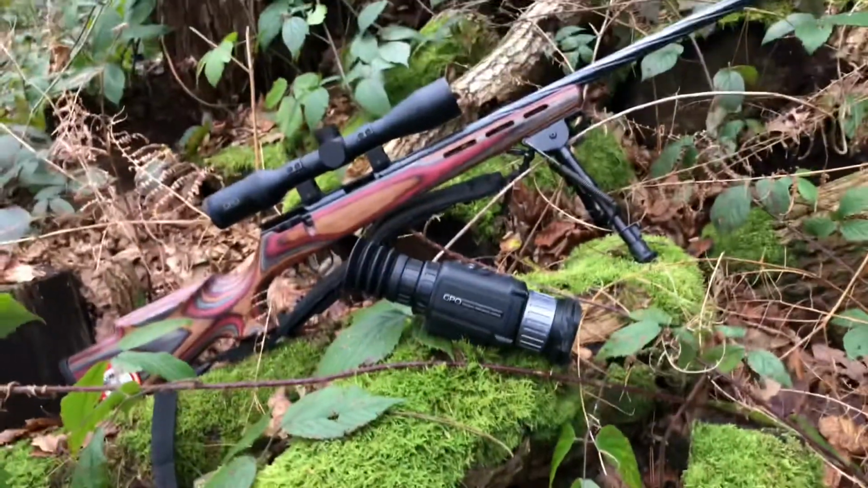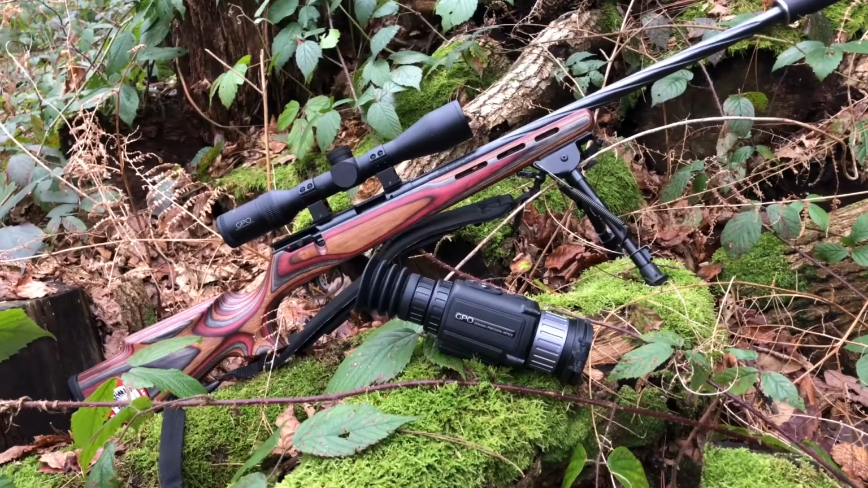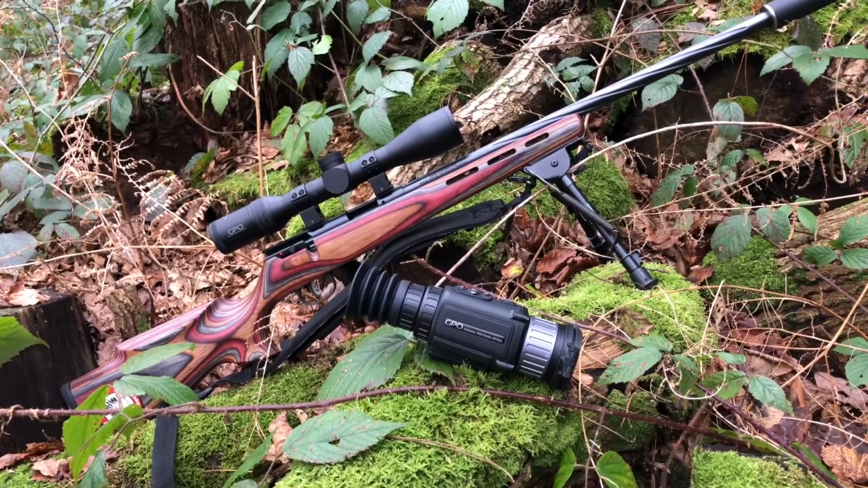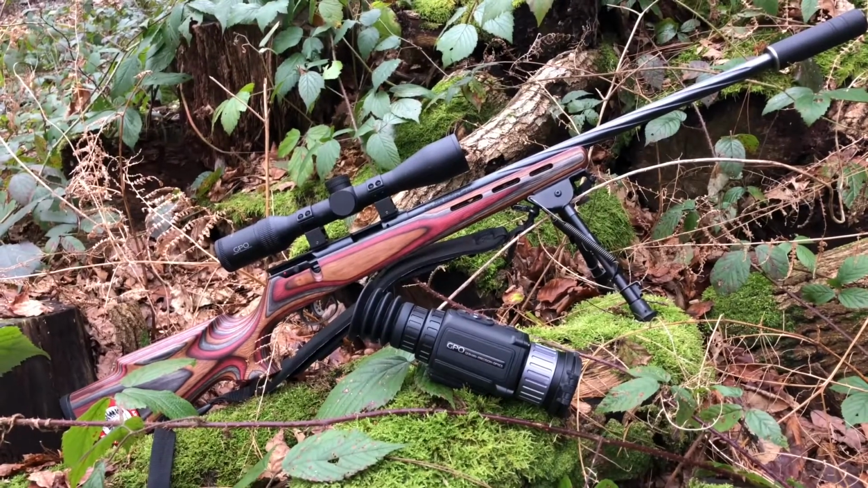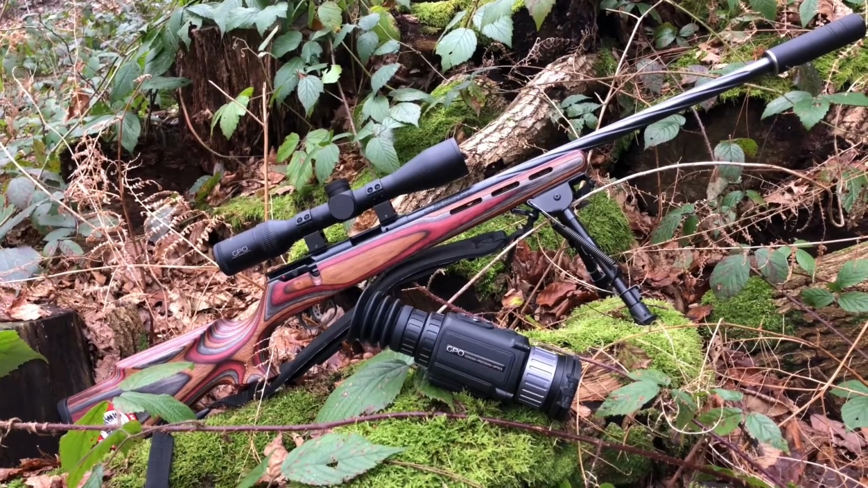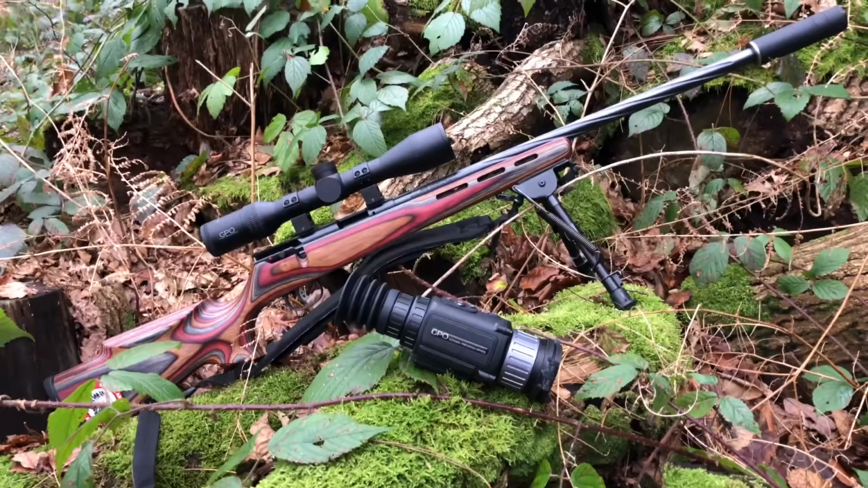Highly unlikely I'm going to be using it as a handheld spotter because I have one from another company, but this is mainly going to be a front add-on for my 2.2 LR and 17 HMR. And then if and when I get my hands on the 50mm Spectra scope, I'll put it on my 243 and use it for the focusing on a couple of permissions with the livestock.